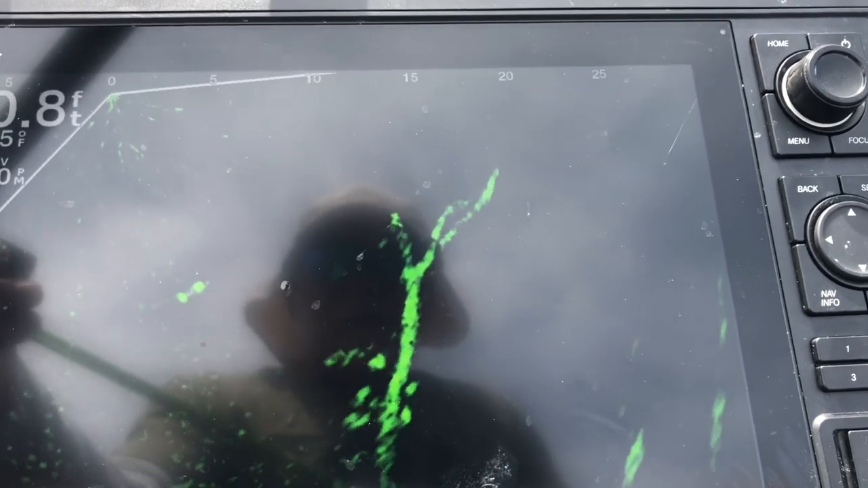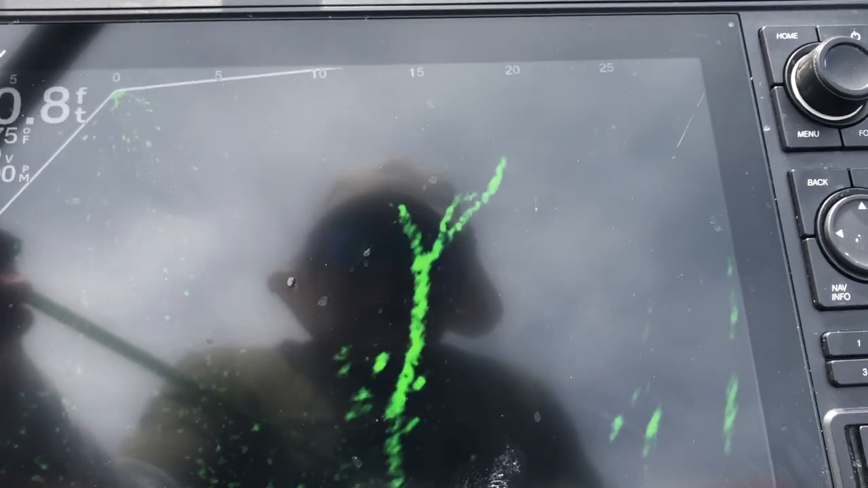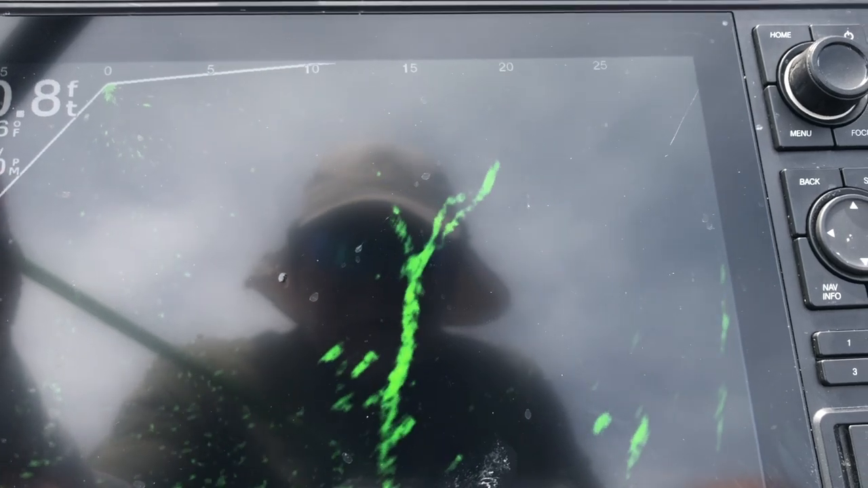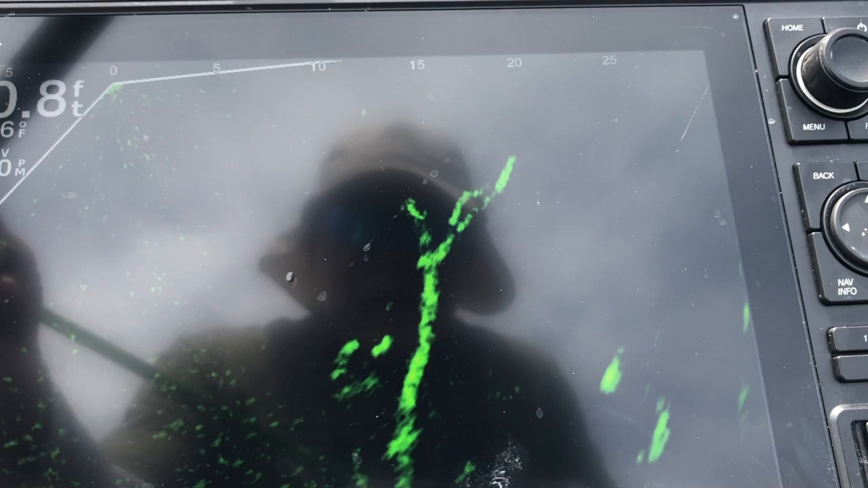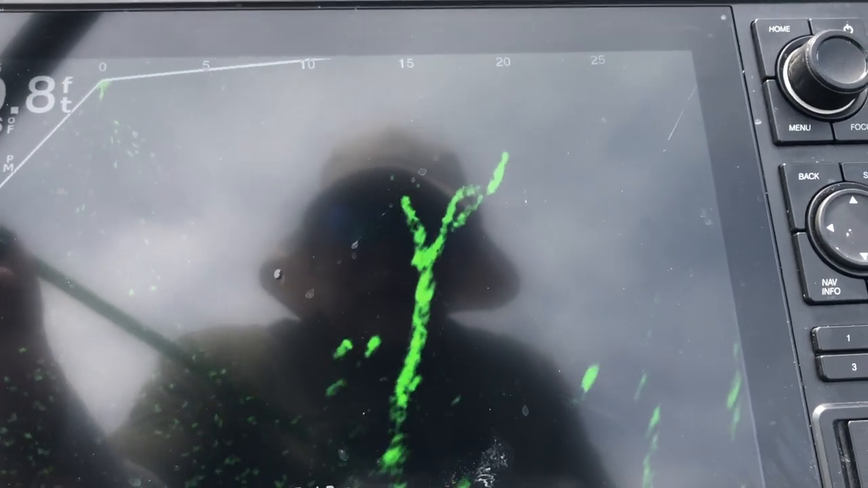I hope I got that on camera. And I should have showed y'all that fish got hooked on the outside, on the bottom jaw.